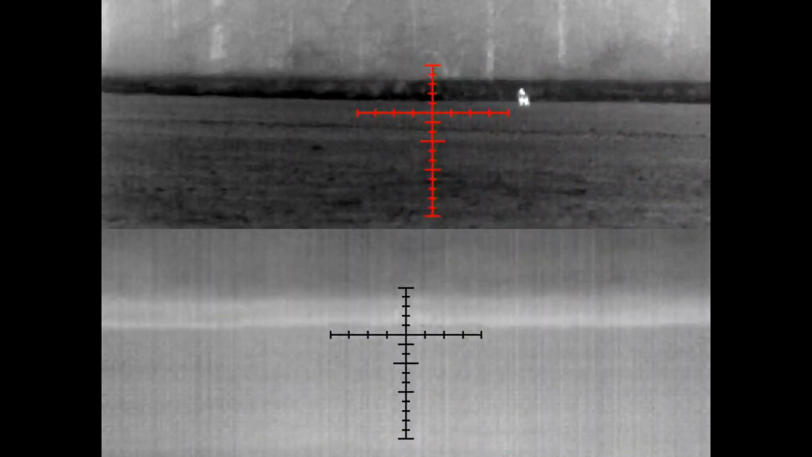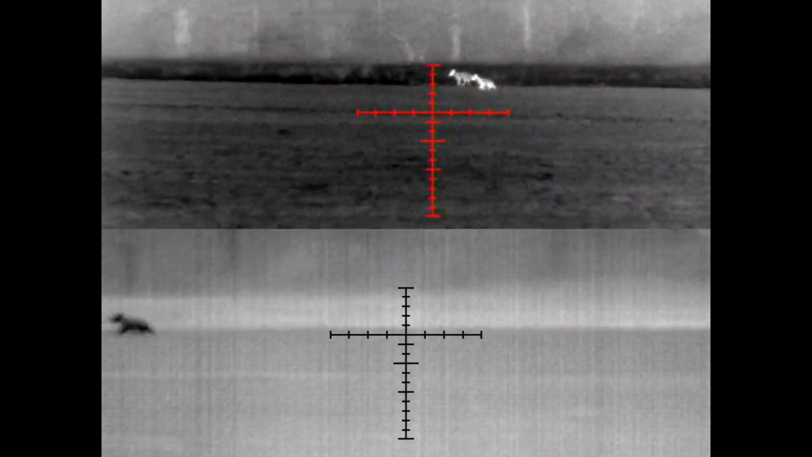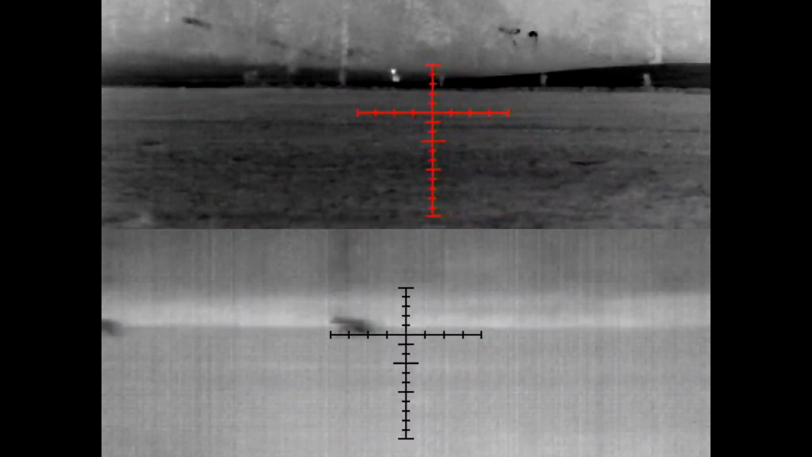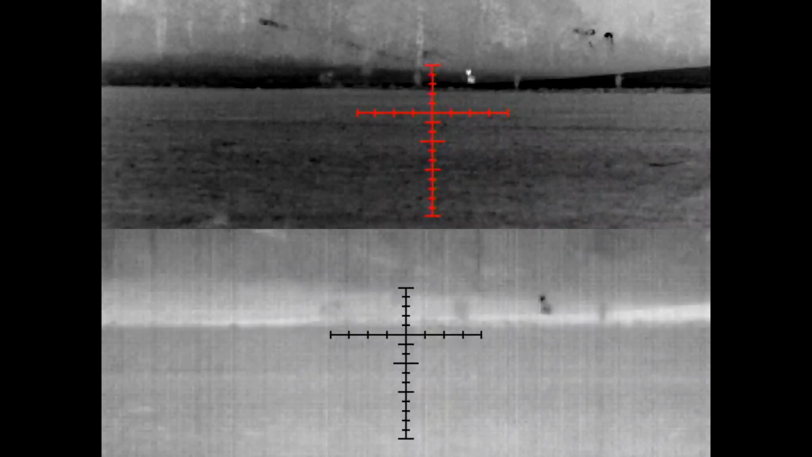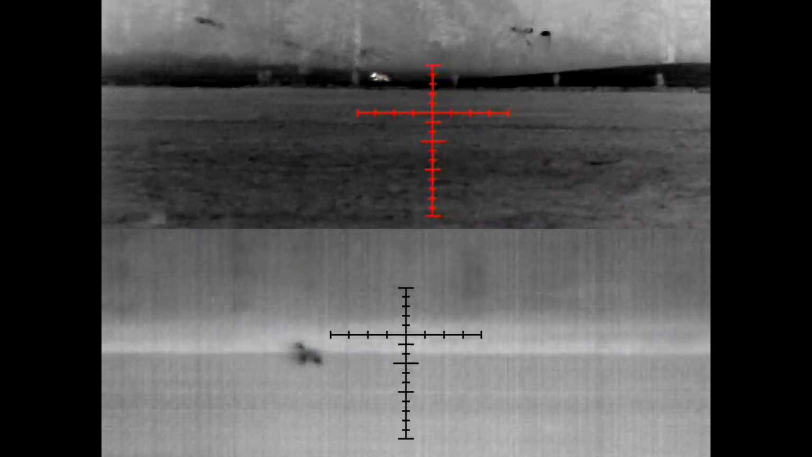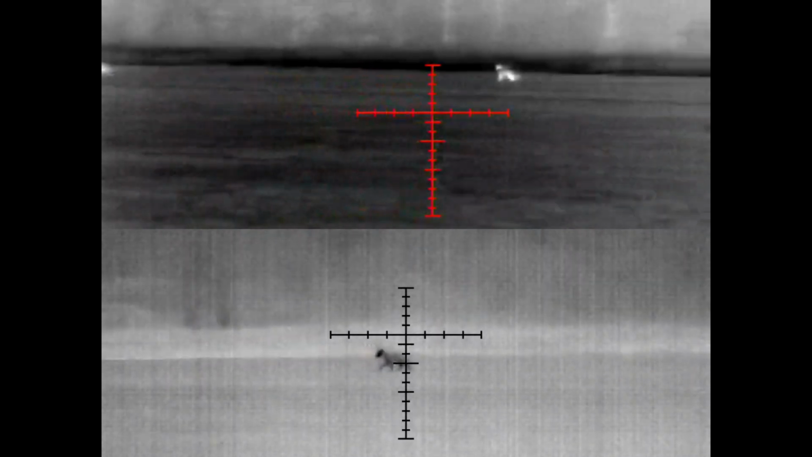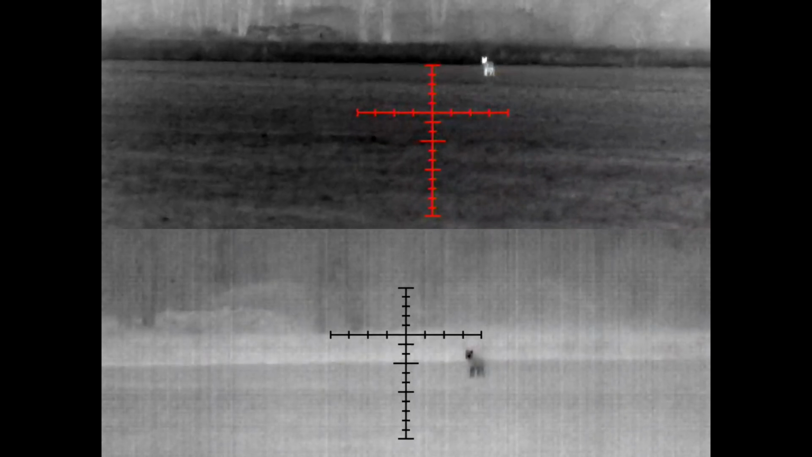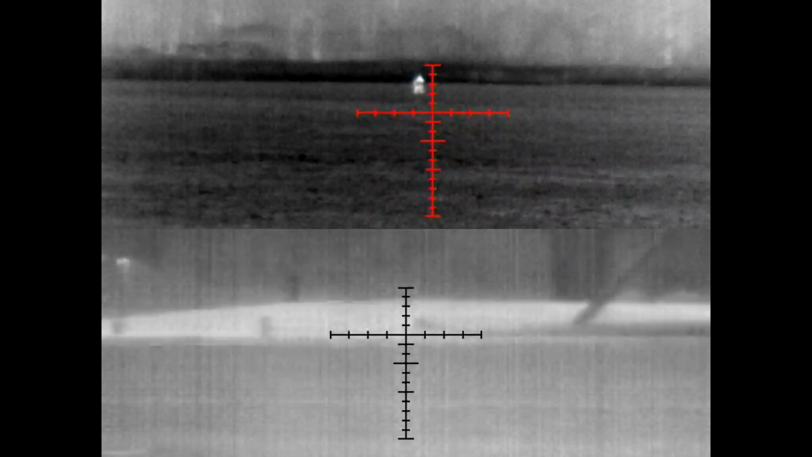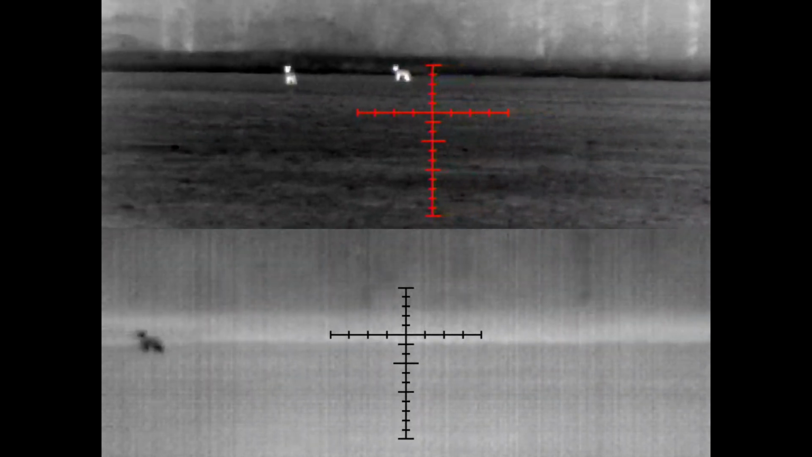Two of them. Three of them. Is that a deer or is that a third? Three of them. You see them there? There's three of them. Yep.